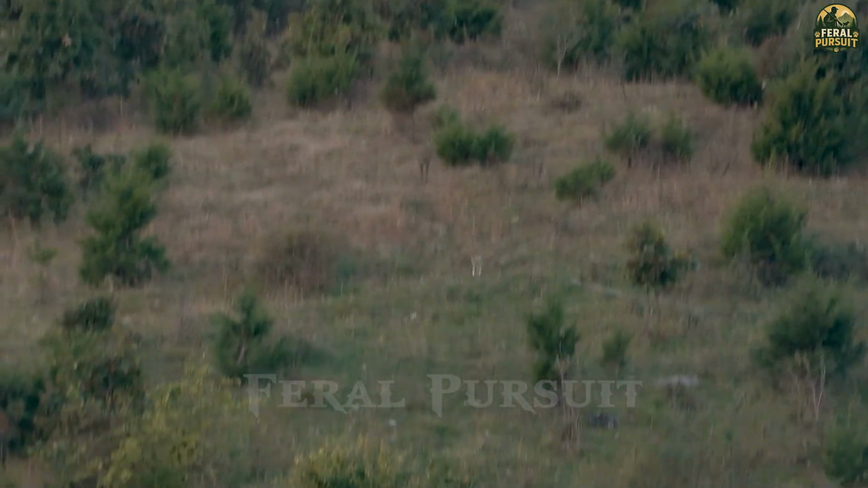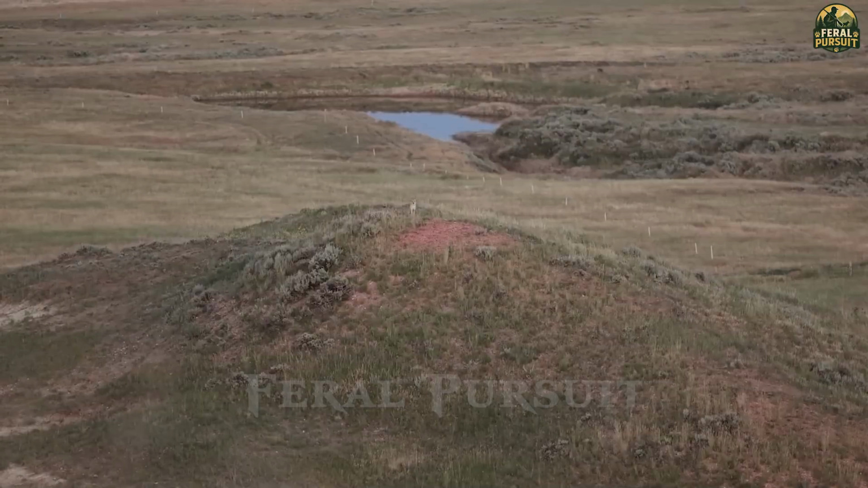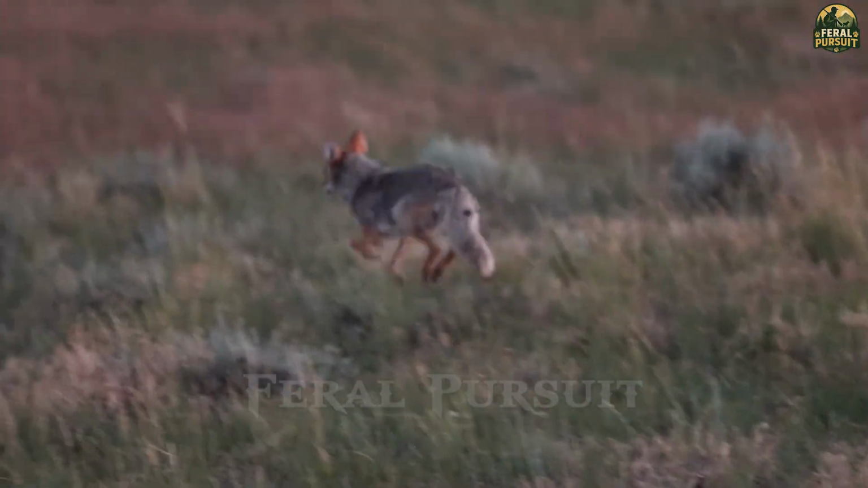Its instincts were sharp, but not sharp enough. I had no time to waste. In one swift motion, I pulled the trigger. The shot was accurate and the coyote fell instantly.